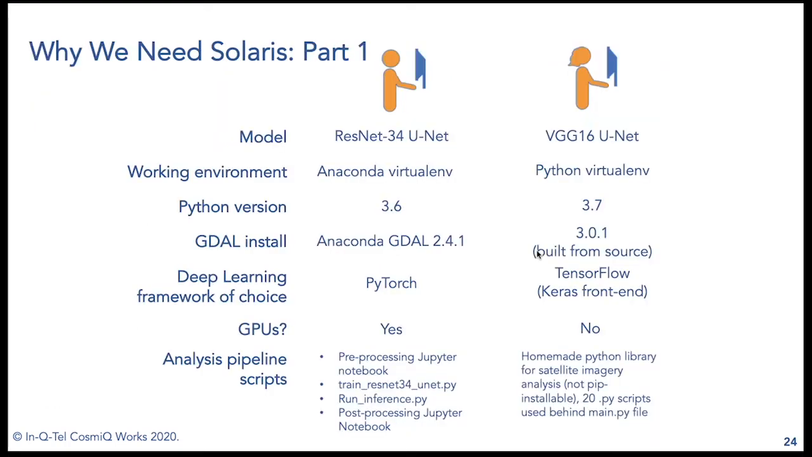While we're on the topic of Solaris, part of what makes it so valuable is that it can be used to compare different models and other differences of approach. So for example, if you have two researchers both developing solutions or potential solutions to a geospatial problem, they might have different Python environments, different Python versions, different GDAL versions, different deep learning formats or frameworks or hardware types, and it makes an apples to apples comparison very difficult.